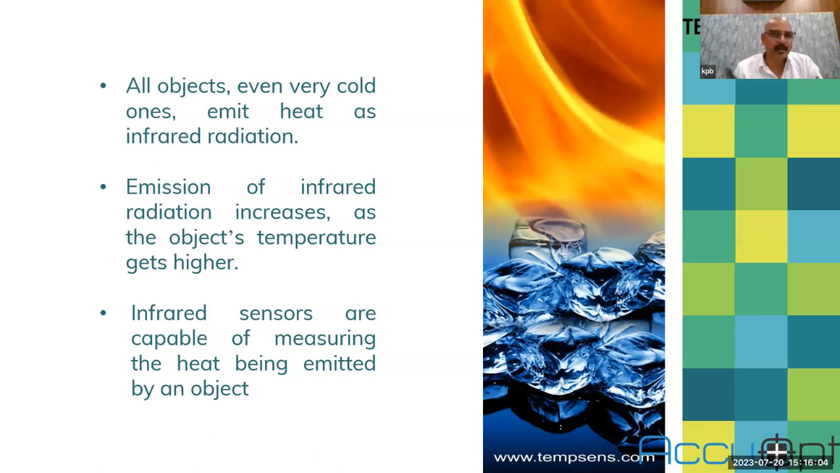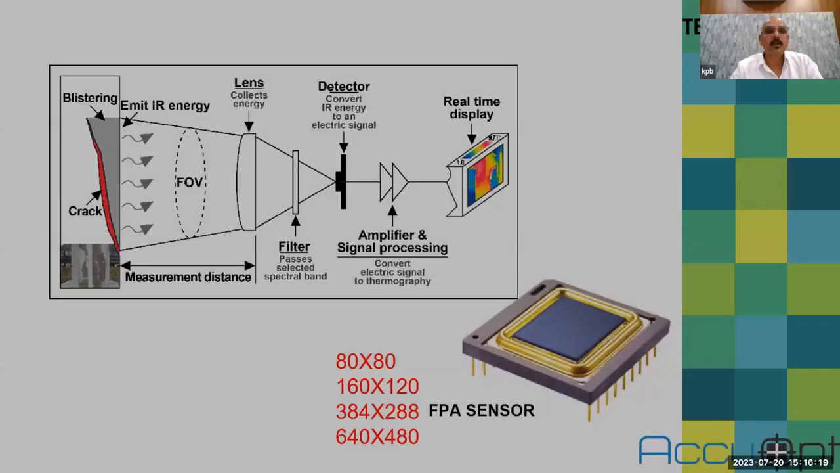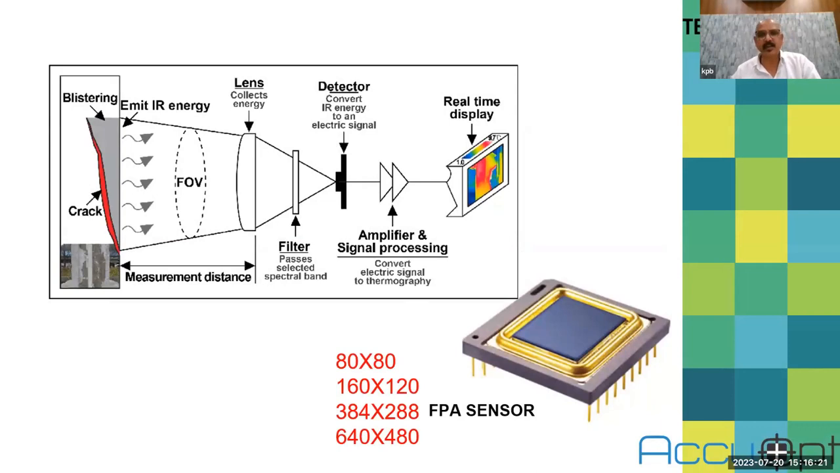It can detect this emitted energy, and by using appropriate electronics, you can convert this incident energy into voltage, process it, and make a picture, or a voltage or current output. So this is the basic structure of a thermal imager. The construction of a thermal imager is just like a CCTV camera. It has all the components which are inside a CCTV camera.